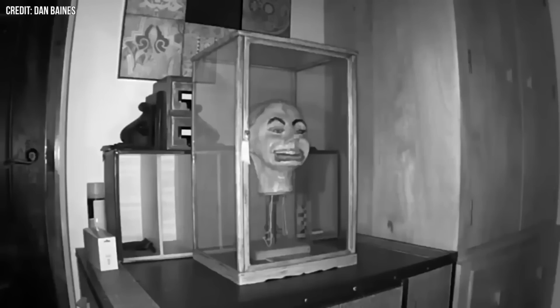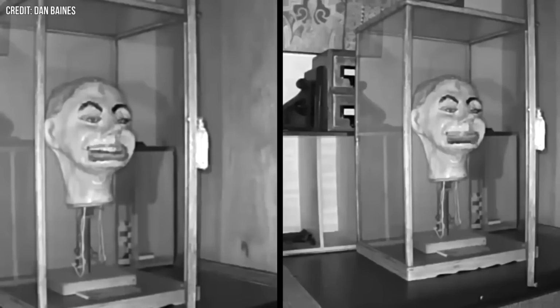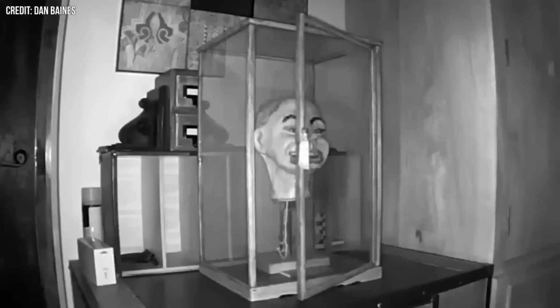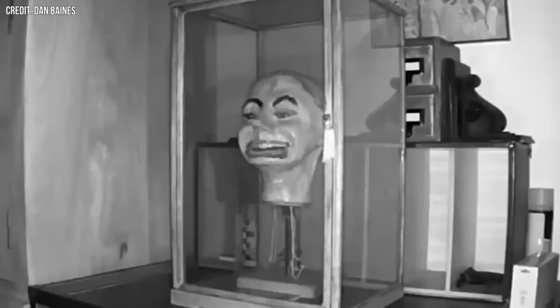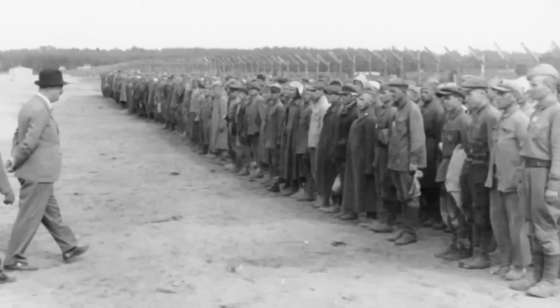A man who was given a creepy antique ventriloquist doll was convinced that it was haunted after recording footage of it blinking and moving its mouth on its own. He noticed that the door on the doll's glass cabinet kept opening at night, so he set up a GoPro camera to film over 2 nights. The doll Mr. Fritz is said to have been made by an American prisoner at the Stalag 2B German World War II camp in the town of Czarna, Poland.